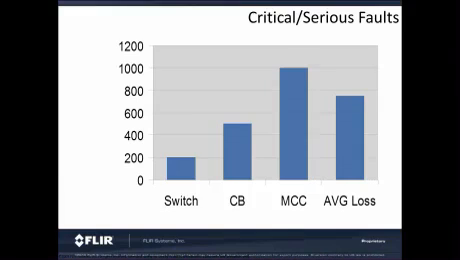What also is nice, and what they also found, was that almost half of the surveys had one critical fault, greater than 75 degrees Fahrenheit. These are the problems that are most likely to fail catastrophically. The costs listed in the charts are based on C&A's insurance historical database for electrical fires from switches, circuit breakers, and motor control centers.